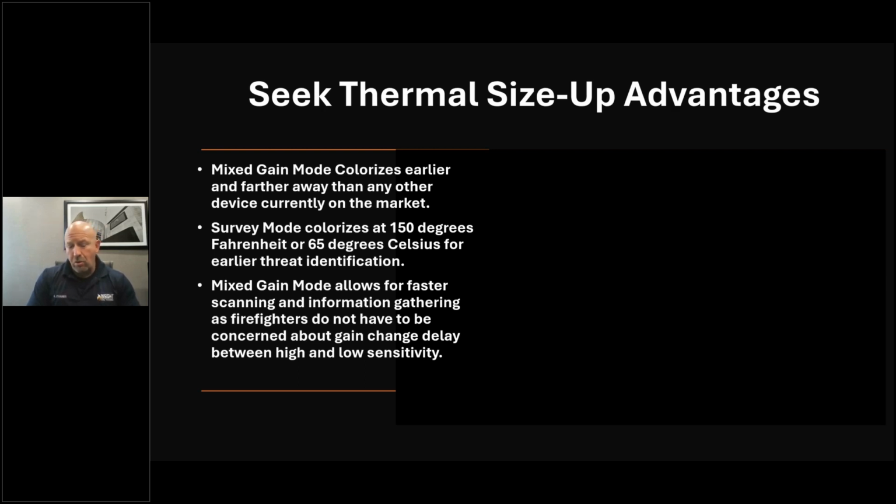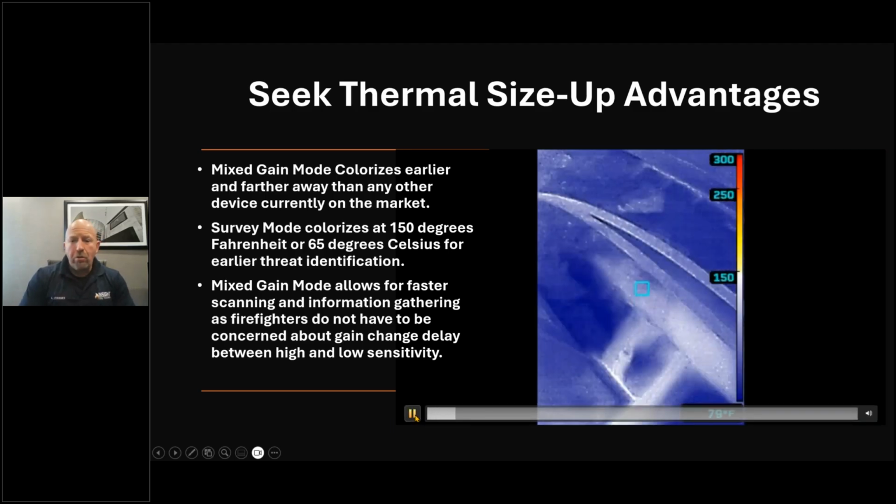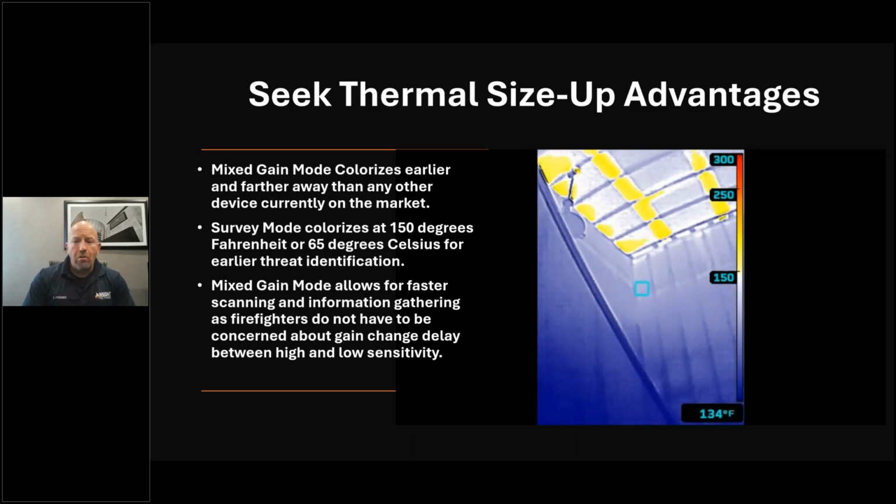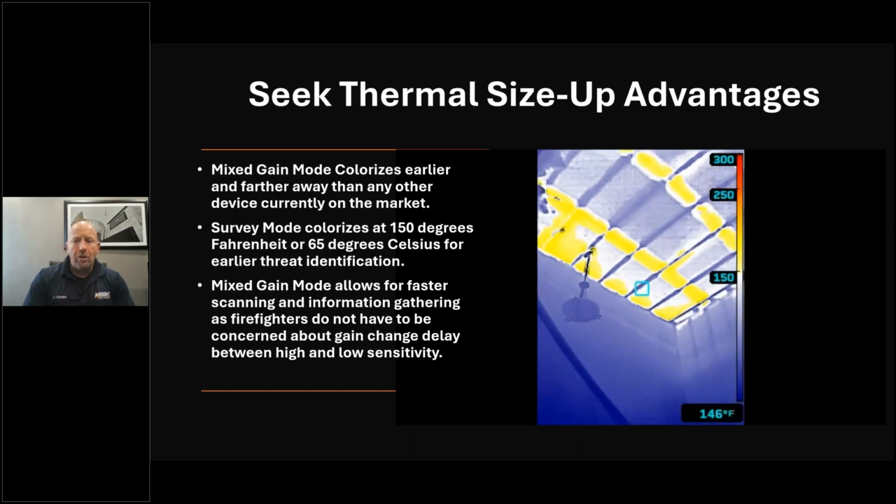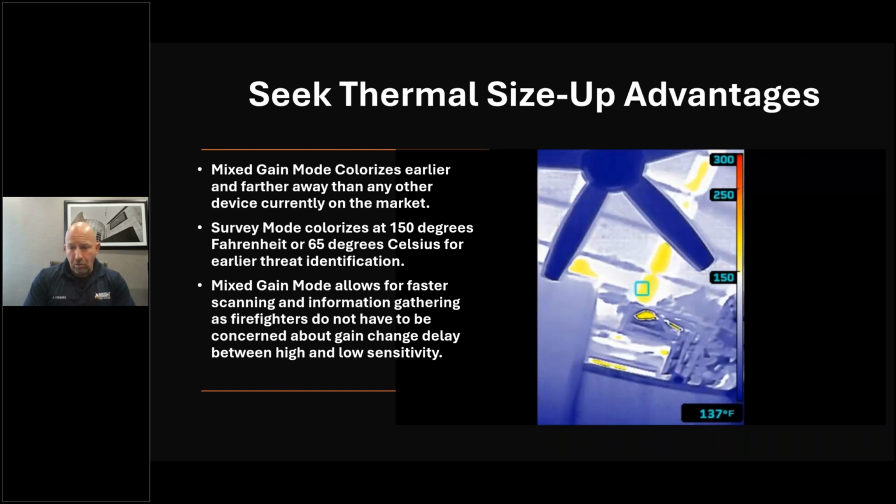Gain change was introduced when we went to dual gain cameras where you had high and low sensitivity, and some of them are faster, and some of them are slower. You need to learn when it switches, when it shows color, what convection looks like. And if you're using a Seek product, you don't have to worry about when it switches. It does it automatically. There is no icon. And just like in this video right here, we can see from the post-fire suppression efforts, we're starting to go in and do knockdown. Survey mode shows colorization early and how much we still have to do in that attic space. That really makes your job easier.